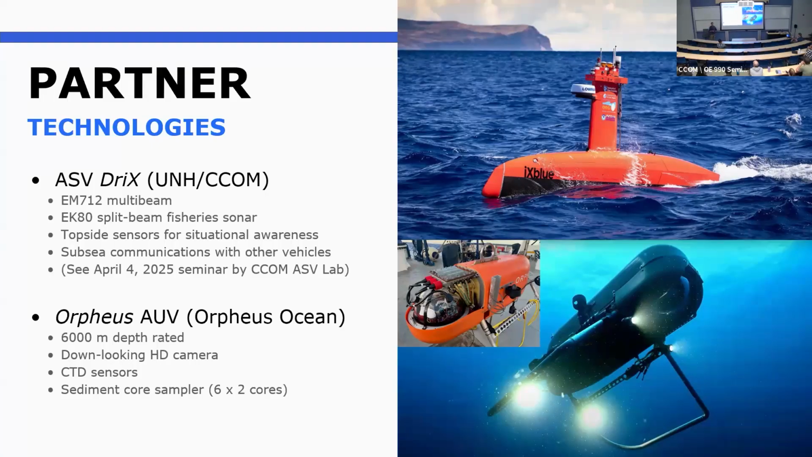So highlighting what some of these specific technologies are that we've had out on Nautilus over the past few years. I think everyone's familiar with UNH's DRIX that's been out on the ship on numerous missions. It's equipped with a deep water or midwater mapping EM712, EK80. You can put a USBL system on there to track the position of other subsea vehicles. And that can be used in tandem with other vehicles, which I'll explain in a little bit. If you missed it, Val gave a great talk on more details about how this has been working in practice and some of the challenges and successes of that vehicle.